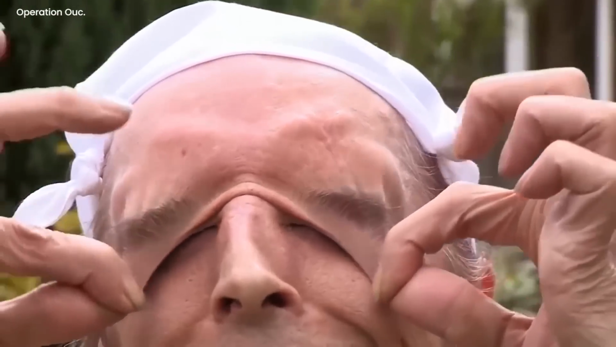However, something bizarre is recorded by the camera. The Pope holds his face from his nose and stretches it, making it look like a mask. The skin of the Pope seems to pull off more than the usual stretchiness of normal human skin. The footage has left the spectators baffled, and everyone has started to doubt the real identity of Pope Francis.